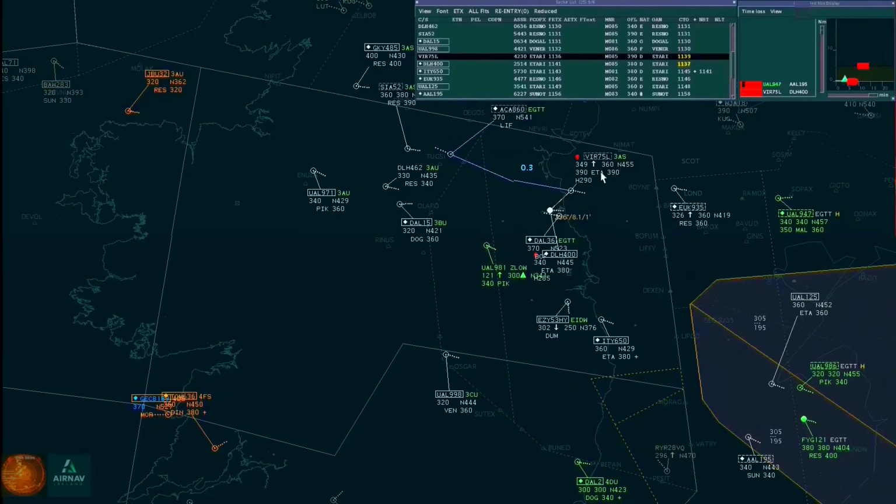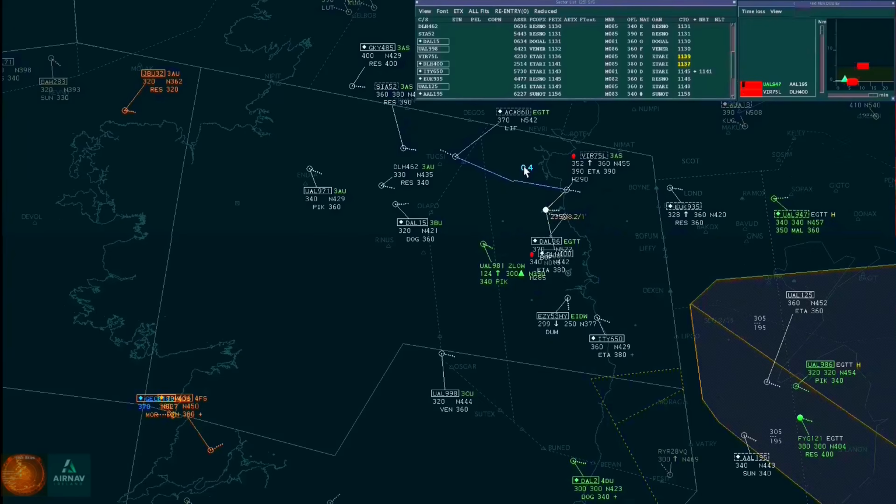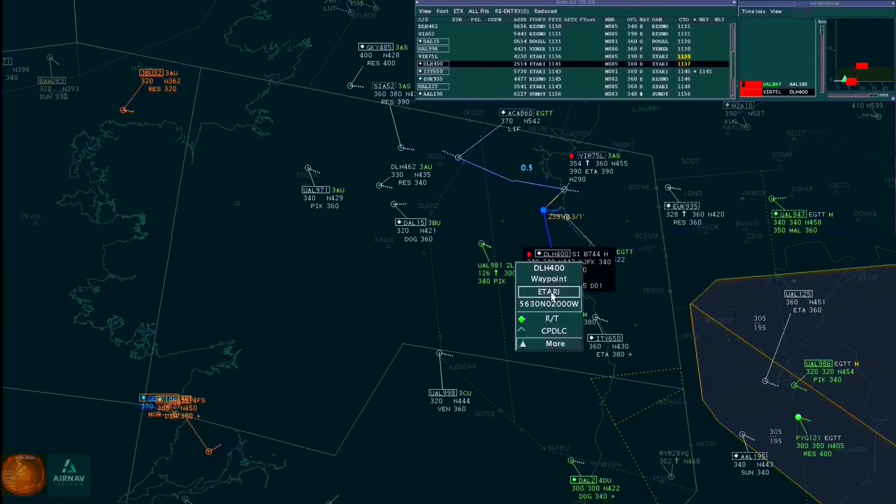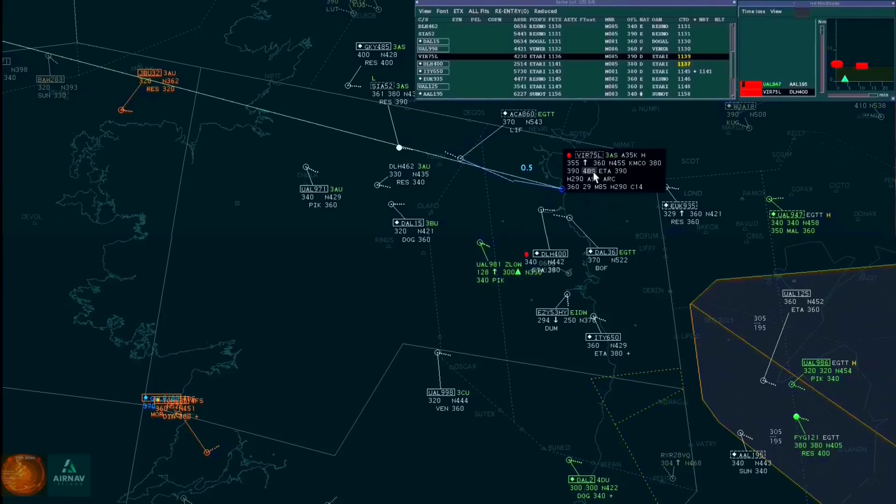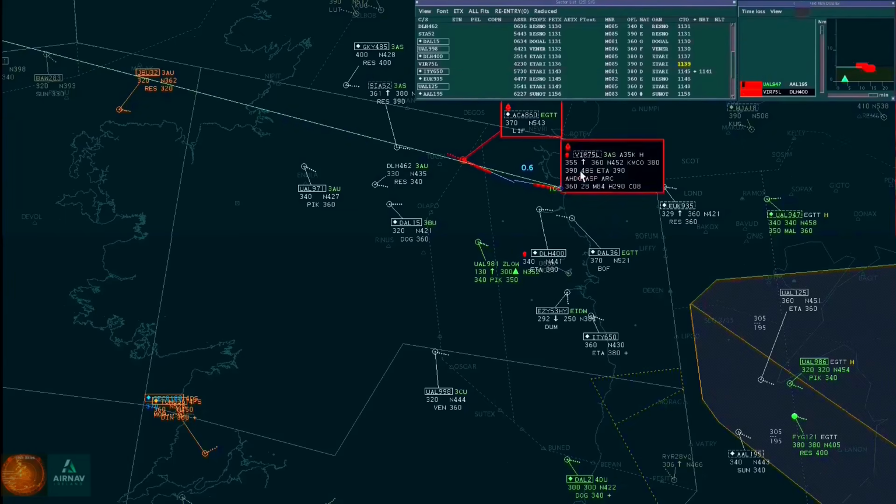Virgin 75 Lima, Shannon, maintain flight level 360 on reaching, 1,000 above to go over the top. Maintain 360 on reaching, Virgin 75 Lima. Lufthansa 400, Shannon, resume own navigation direct to Tari. Lufthansa 400, heavy, direct Itari, thank you. Virgin 75 Lima, Shannon, also resume own navigation direct to Tari. Own navigation direct, sorry, Virgin 75 Lima.